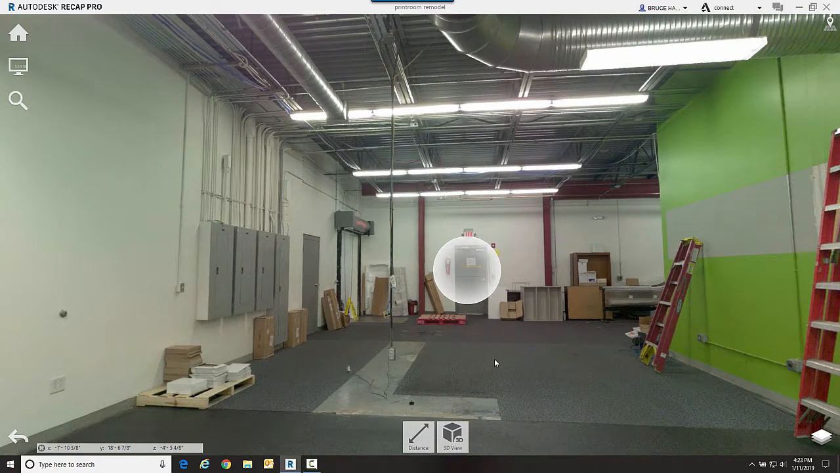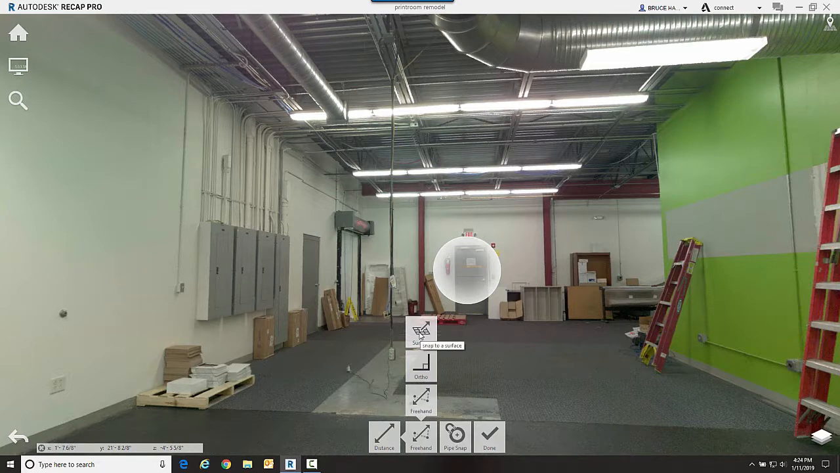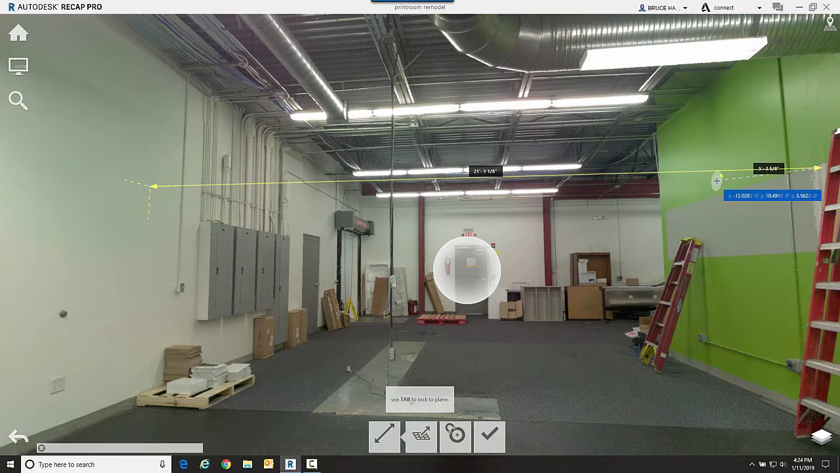Now, the first thing I'm going to do is do some measurements. Now, the first type of measurement that I'm going to do is going to be a surface measurement. So in other words, I'm going to go from a surface to another surface. Now, I'm going to take another measurement a little bit further down the wall.